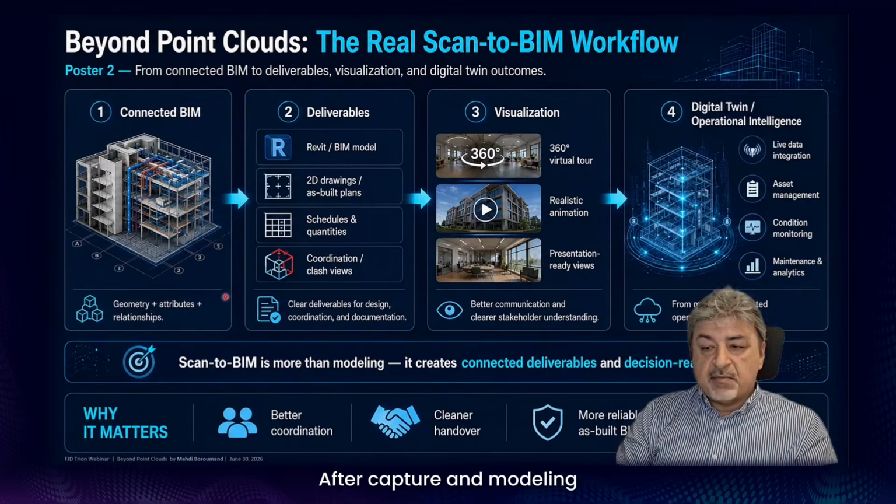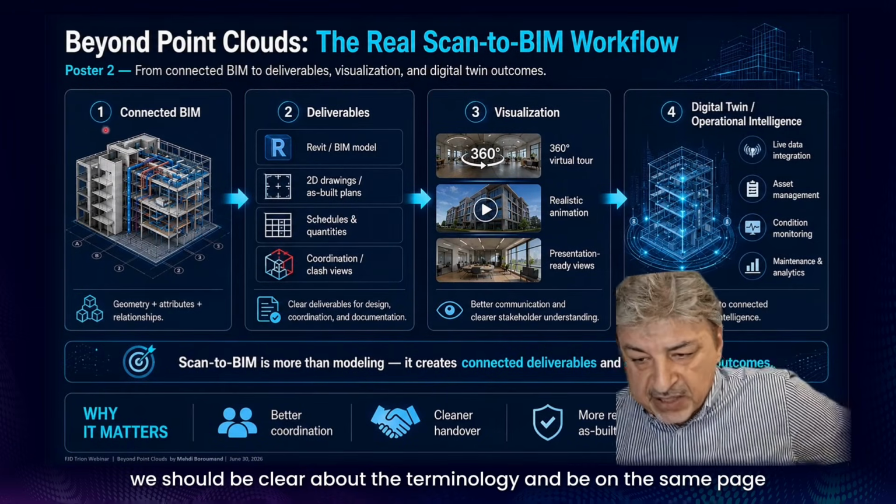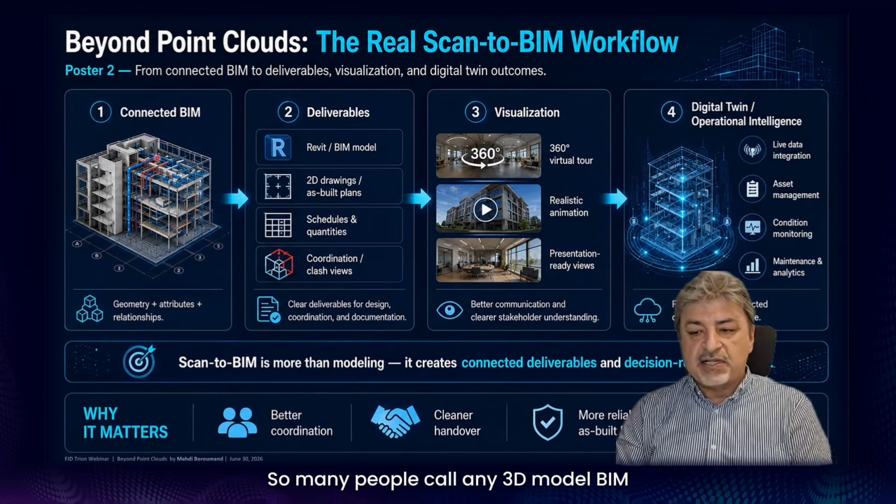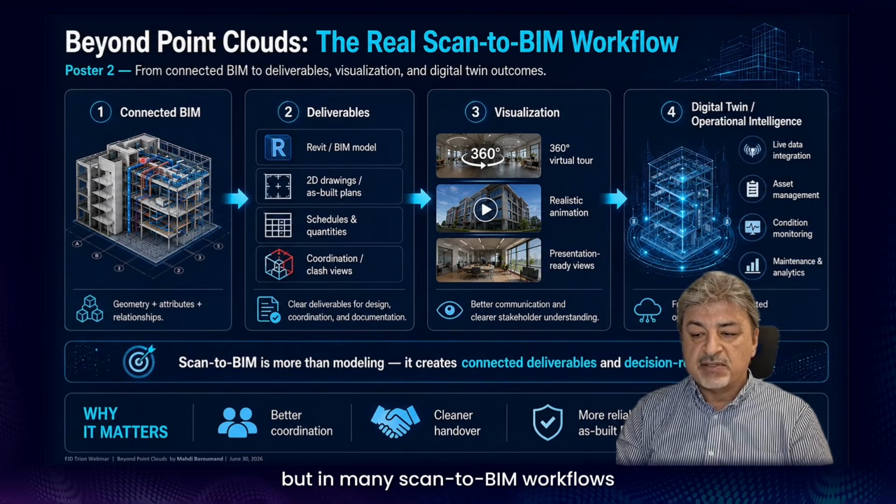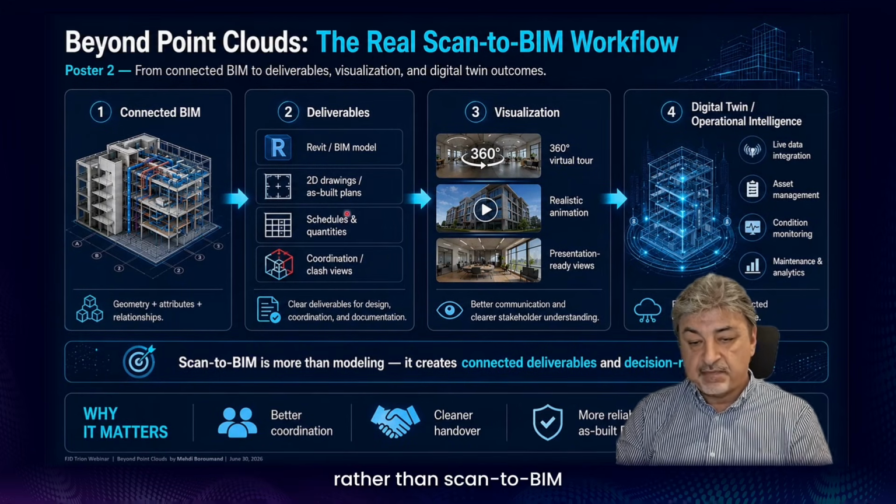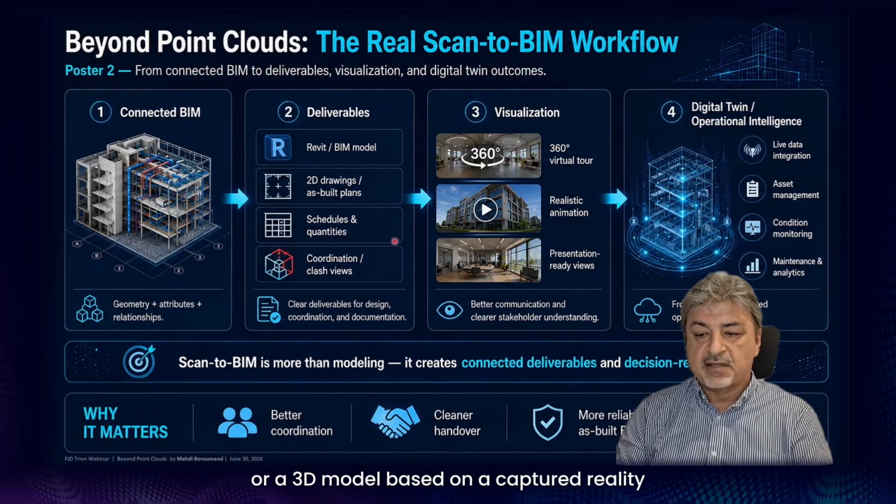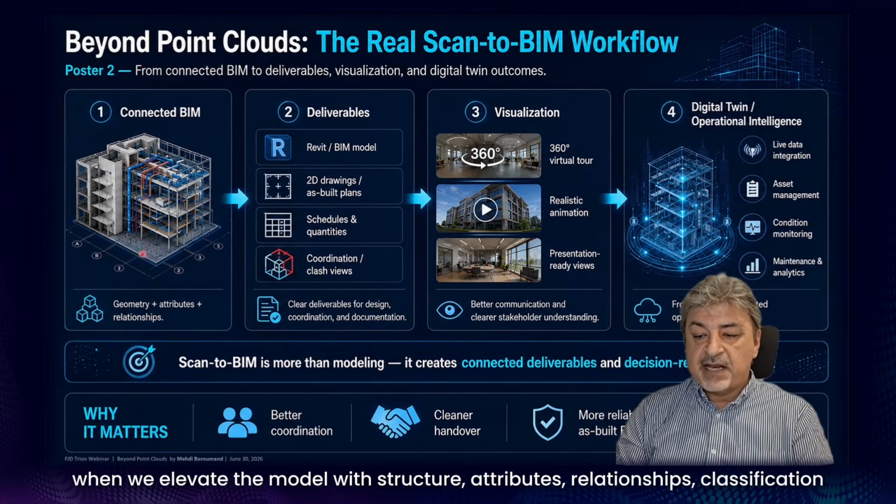After capture modeling, we should be clear about the terminology and be on the same page. Many people call any 3D model BIM, but in many scan-to-BIM workflows, the first practical output is closer to scan-to-Revit rather than scan-to-BIM, or a 3D model based on captured reality. It starts to become BIM when we elevate the model with structure, attributes, relationships,